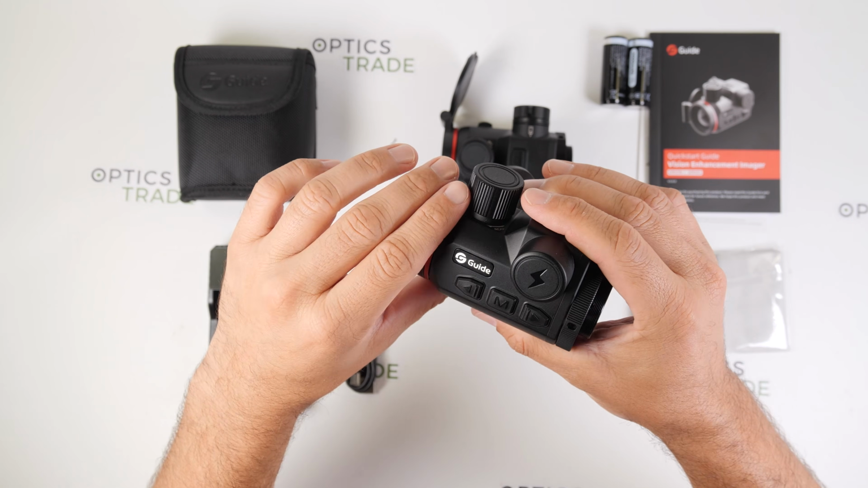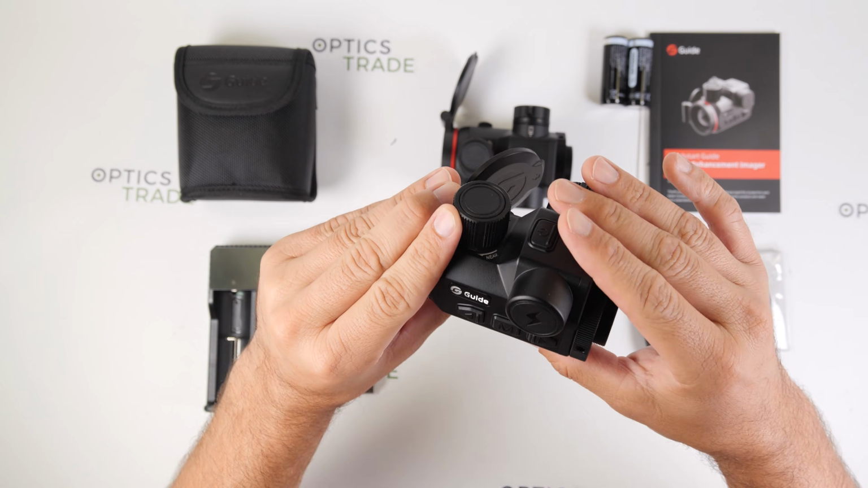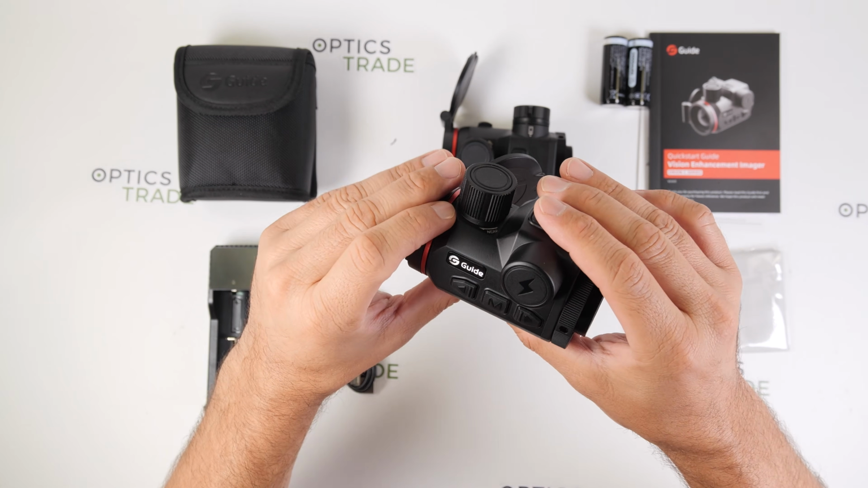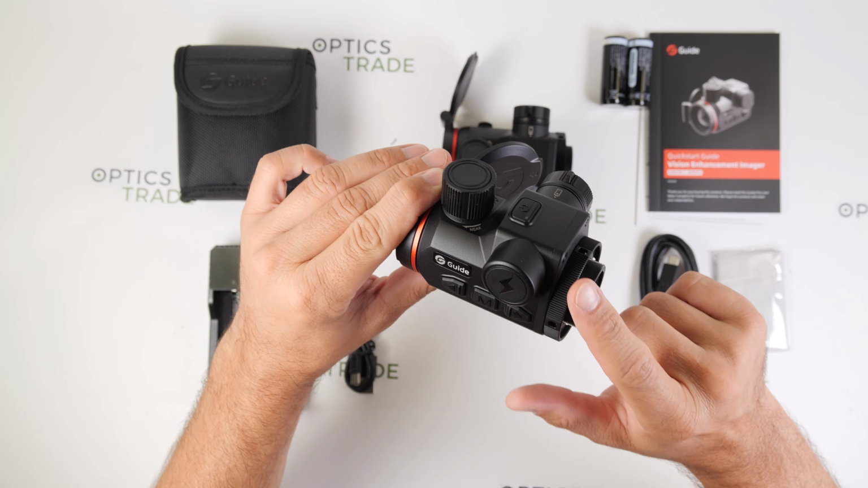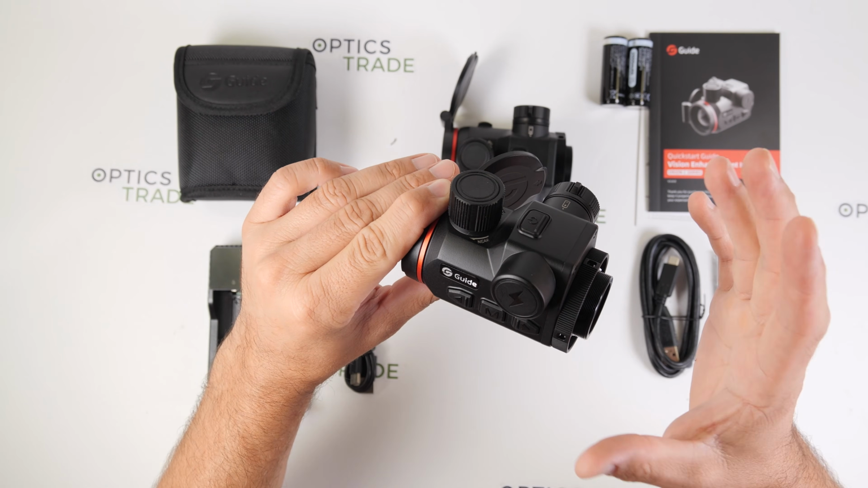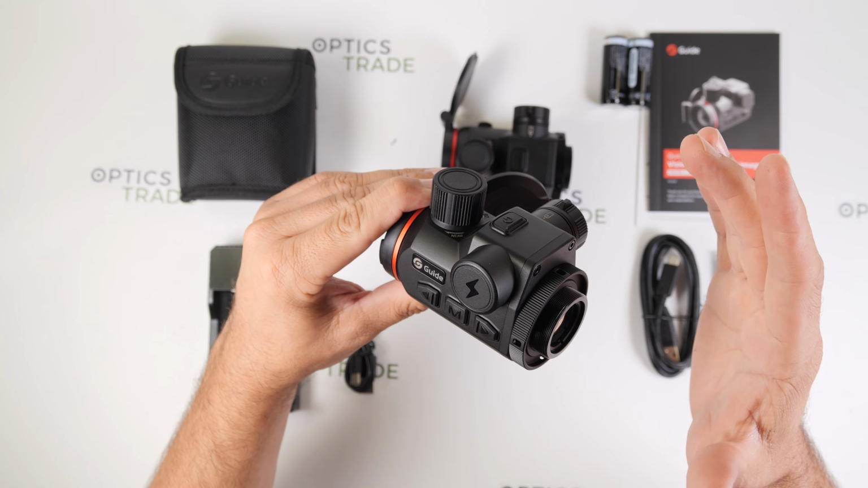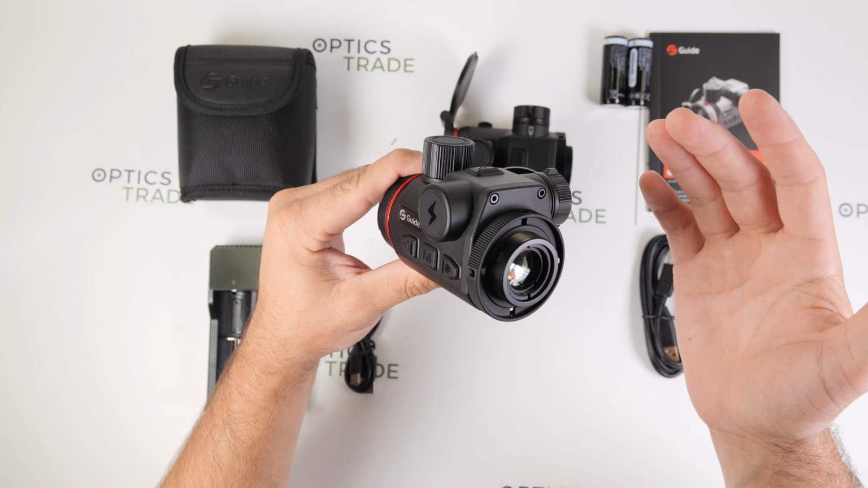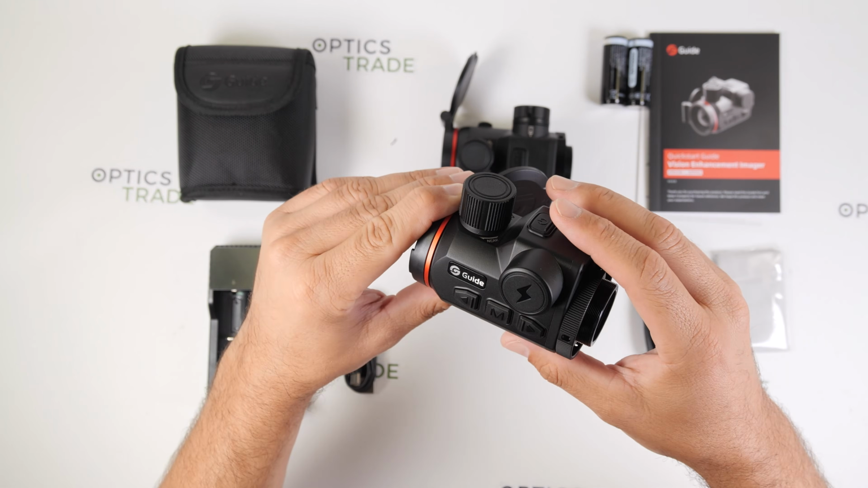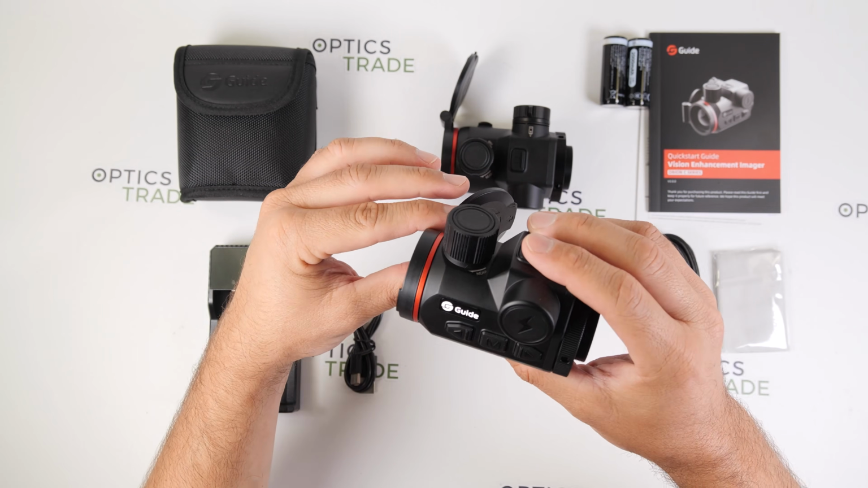I also like Guide's approach there. They didn't try to pack in every possible feature, so this device does not feature photo or video recording. It has no Wi-Fi and also no Bluetooth. Instead, they focused on making the Orion C as compact and lightweight as possible, so it is as practical as possible as well. And I think that this was the right decision for a dedicated clip-on device.